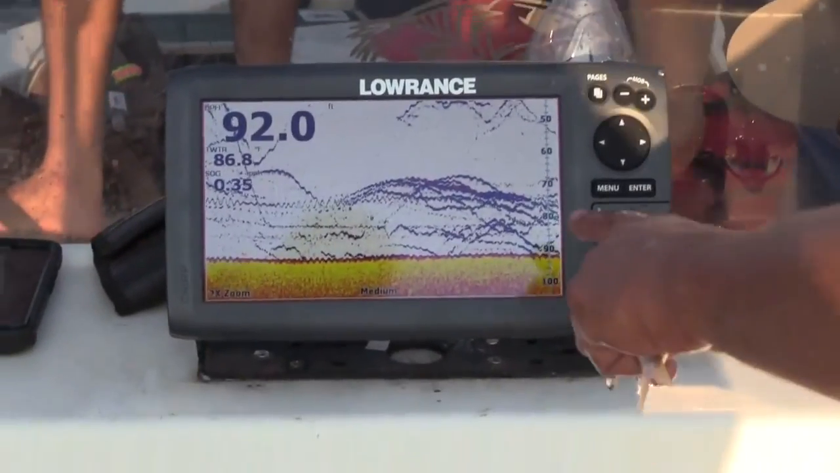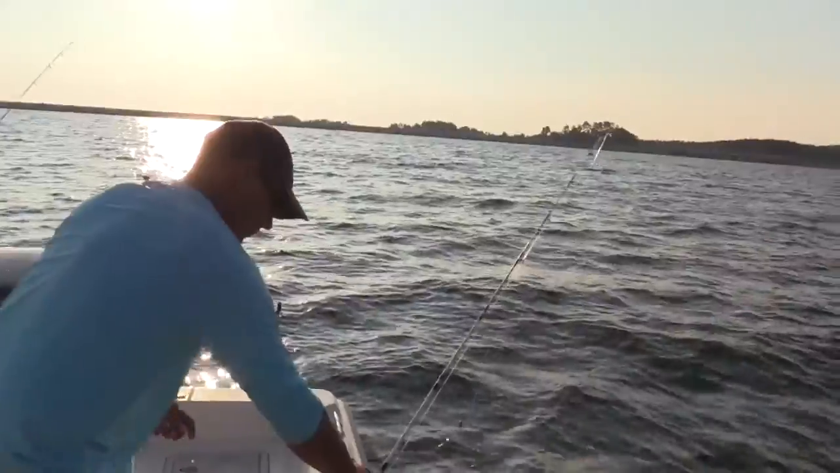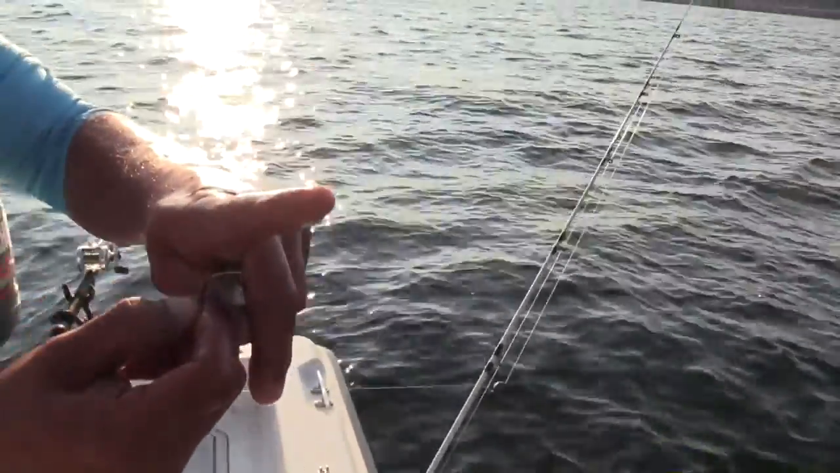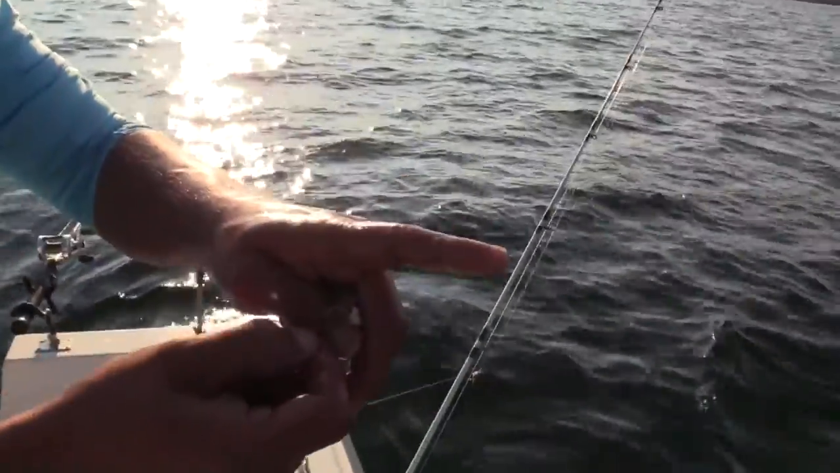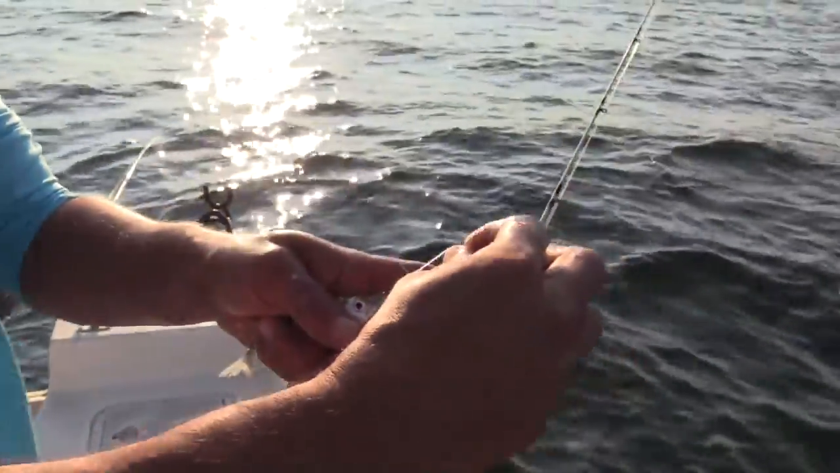Guys, what we have is a big school of fish suspended from 70 to 90 feet here. All right, guys, I'll show you how we're hooking our herring. I like to go right through his nostrils. He's got two holes right in his nose. I usually go that way about 90% of the time. In some applications I'll go to the back, but that's usually how we hook our herring.